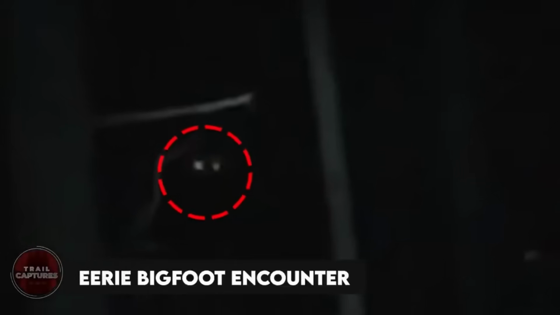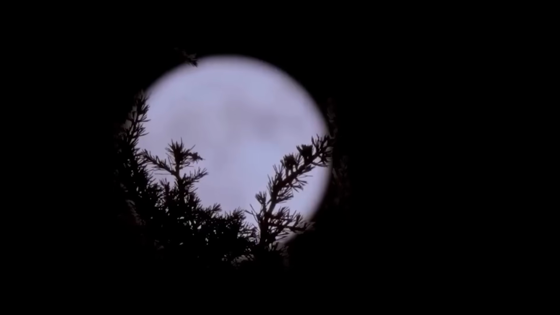Eerie Bigfoot encounter. Dude. That is massive. In the dark woods at night, a mysterious video showed something big. The shadows in the video made it all spooky, like a secret dance. The night itself seemed to make it even more mysterious. In this video, you could see two glowing eyes in the dark.